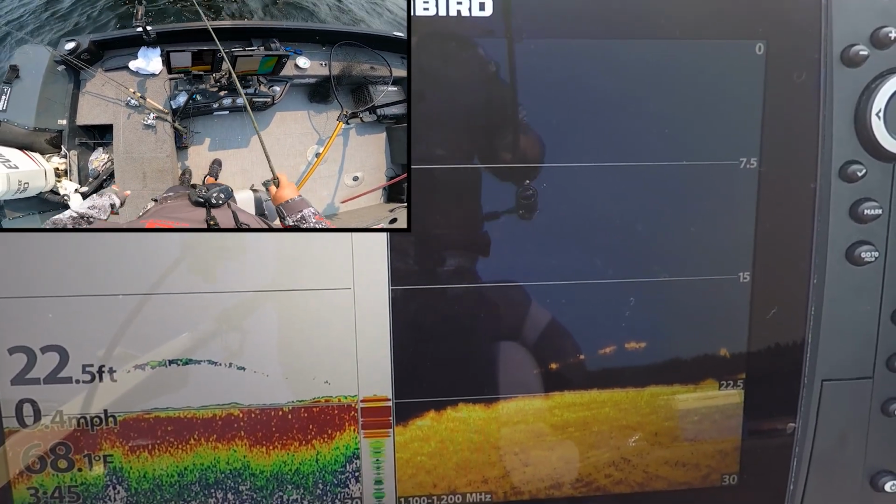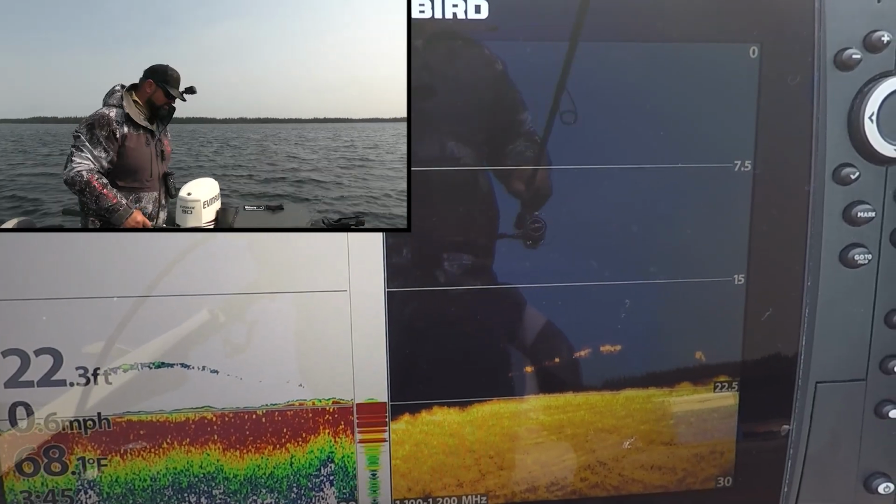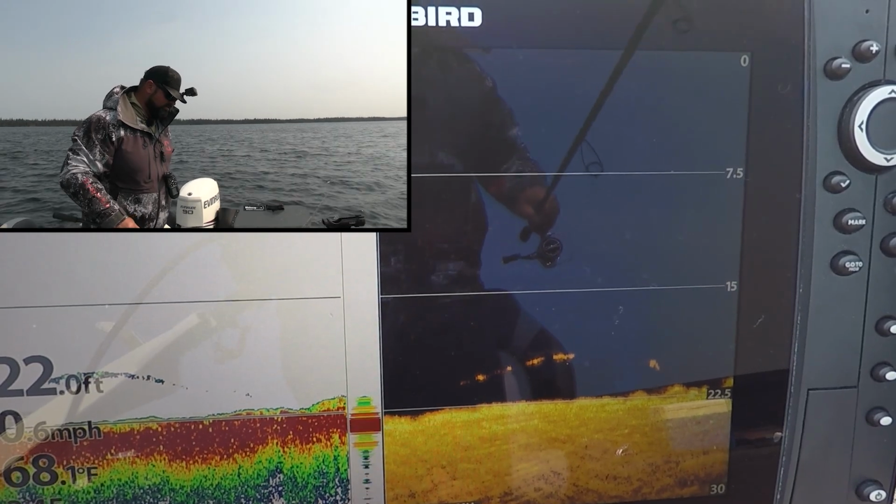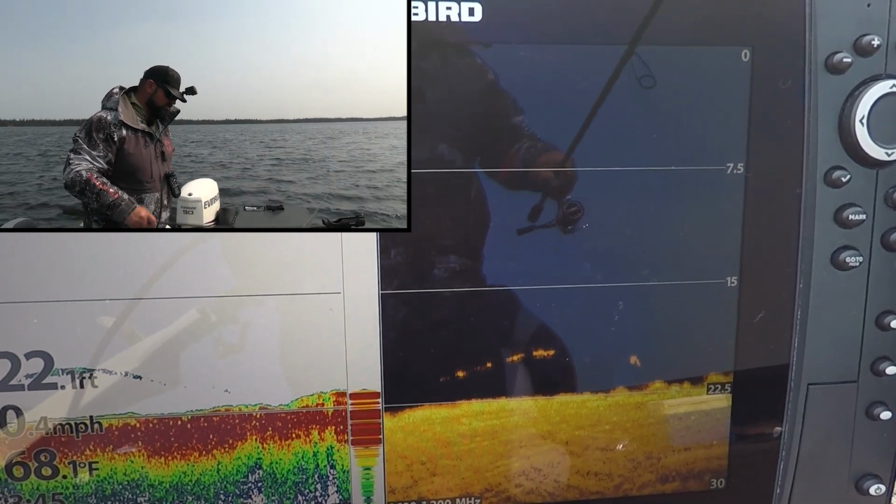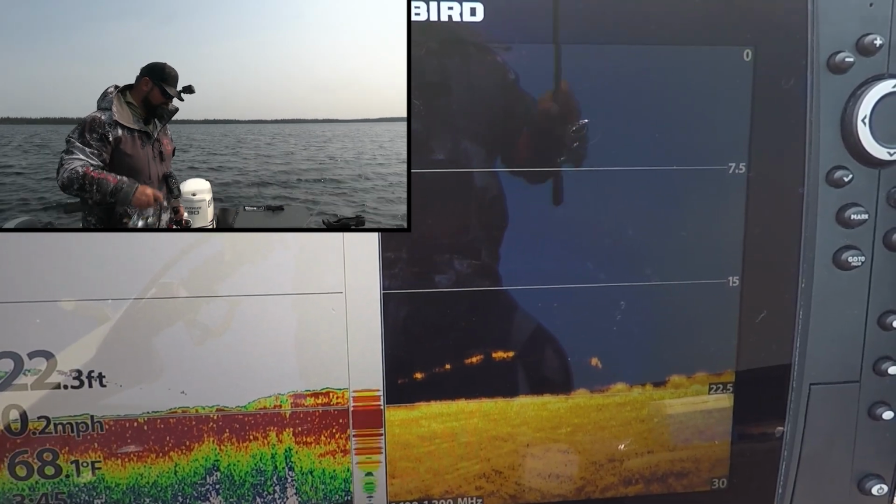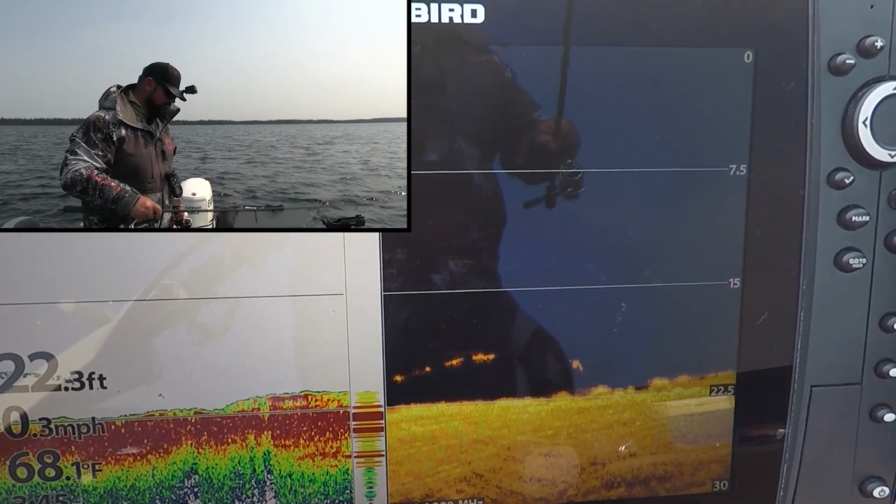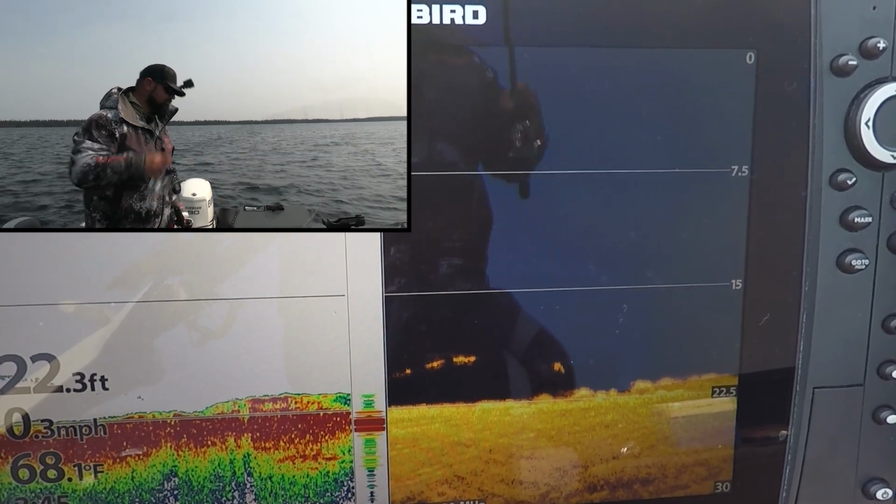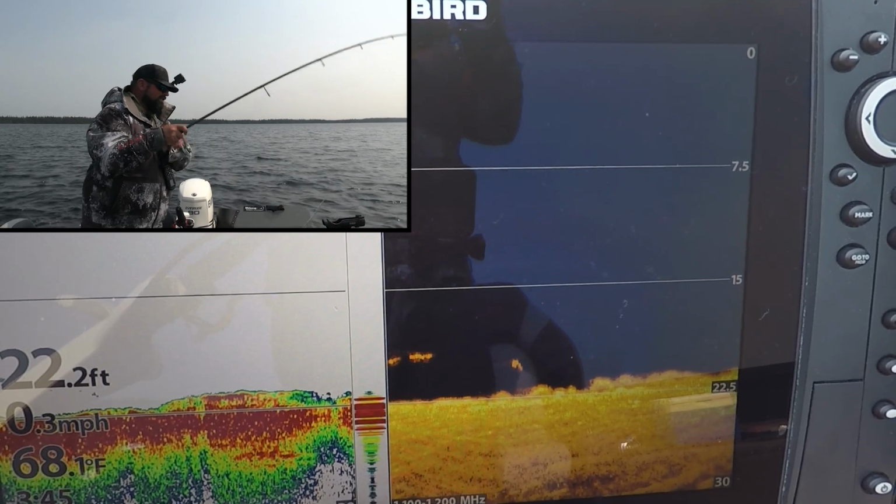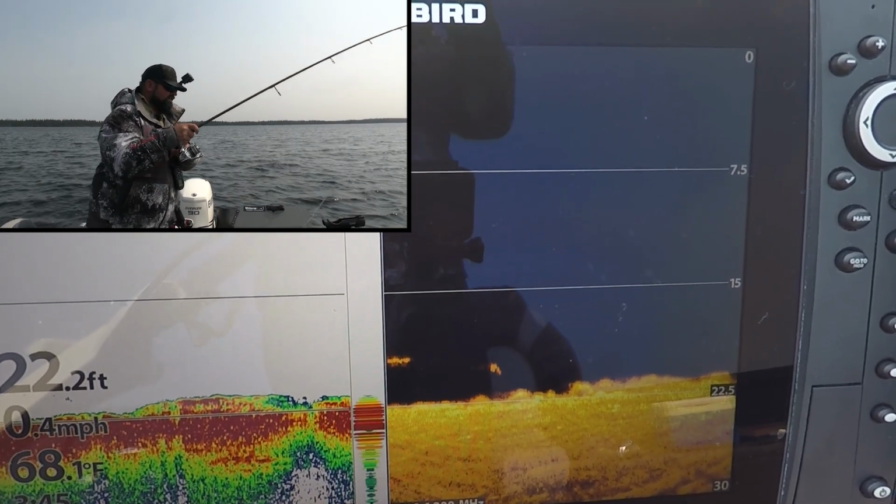Oh yeah, right to the bottom he went with it. A little bit faster fall, more aggressive bait. Sometimes I can get them going. Got him. It's always nice to have something handy to switch up, right?